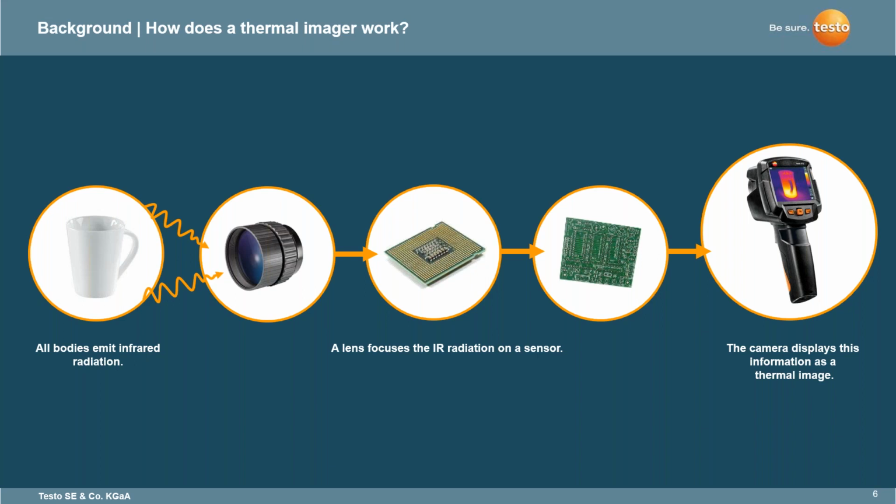But just a little brief overview of how the thermal imager works. All bodies emit infrared radiation, whether you have something hot or something cold, there's always going to be radiation that is emitted. And with that, you have a specialized lens that's going to take that IR radiation and focus it onto the sensor, which is then on a board. And then that board will take that, amongst a couple other little things that go on as well,